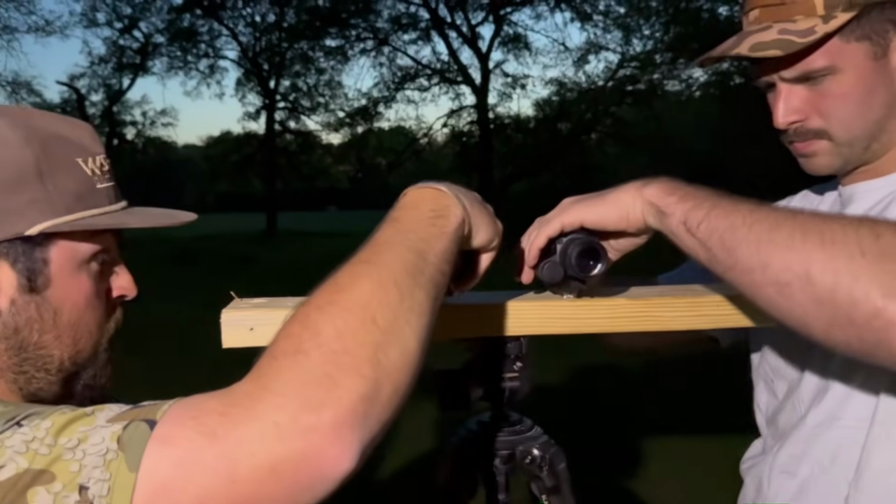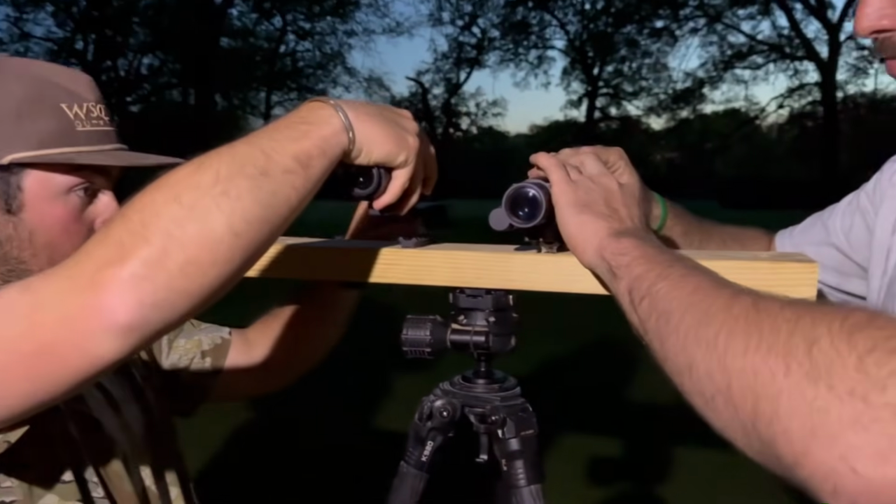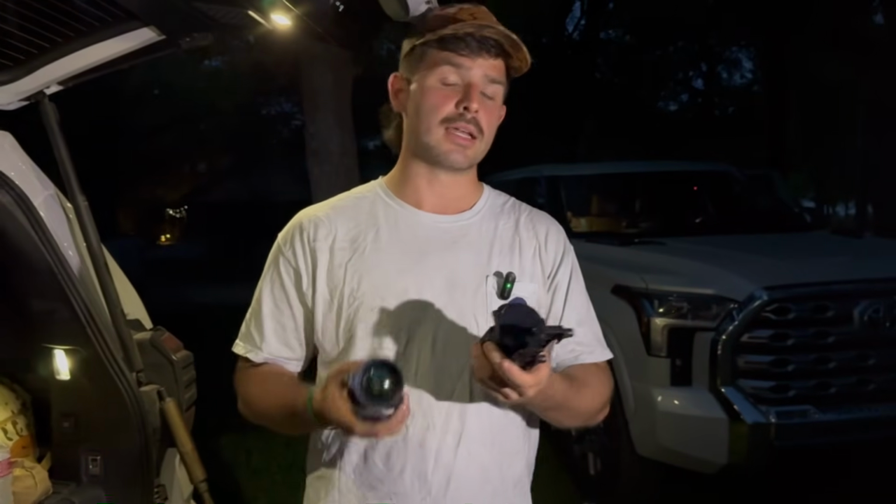It's a little bit darker out here, which is what I wanted to do for you guys. And then that way you guys can see exactly from 50 to 100 to 150 to 200 yards what these scopes can do and how they look side by side. So then you guys can decide on which scope you would like to get. So I think what we're gonna do now is we're gonna set these bad boys up. I might get Wills or Savannah to just run out into the field and jump around like Cameron did in the last video, just so you guys can see the difference between the two.